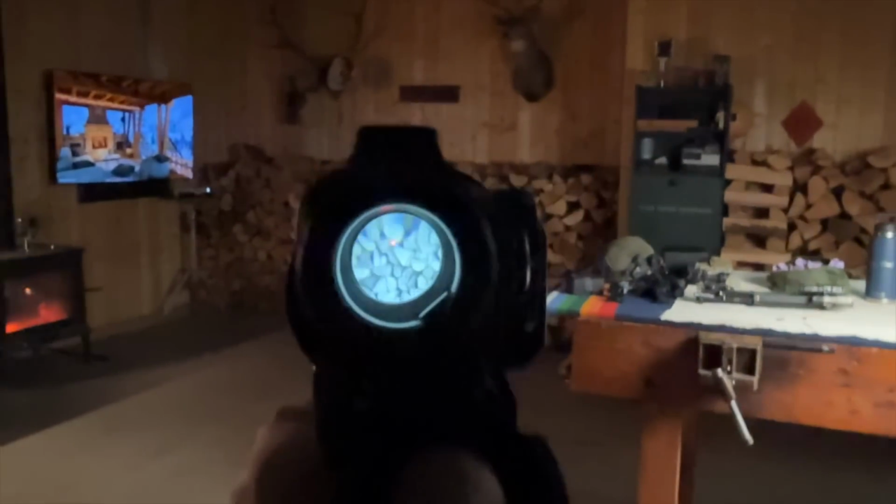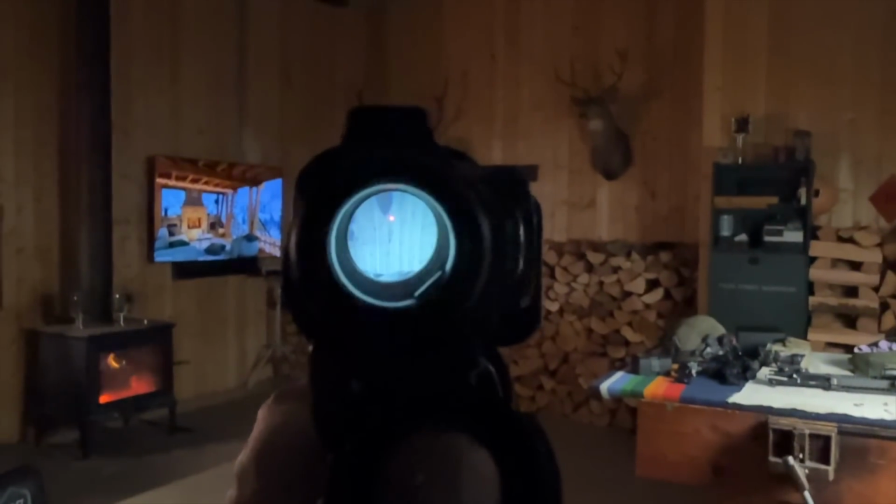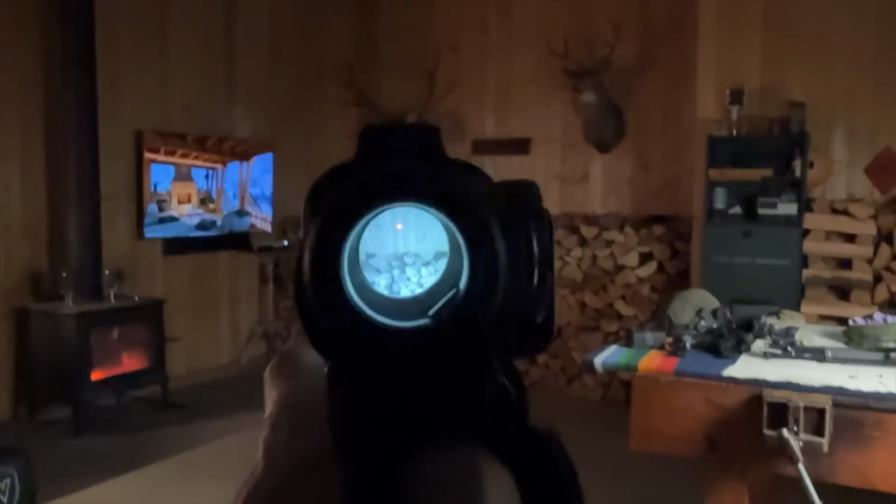You can see the heat on the light. That's pretty impressive. So by clipping this on, now you're getting digital night vision, which is very respectable, as well as thermal overlay. If I cycle through the modes here, look at that. Oops, where's the red dot there?